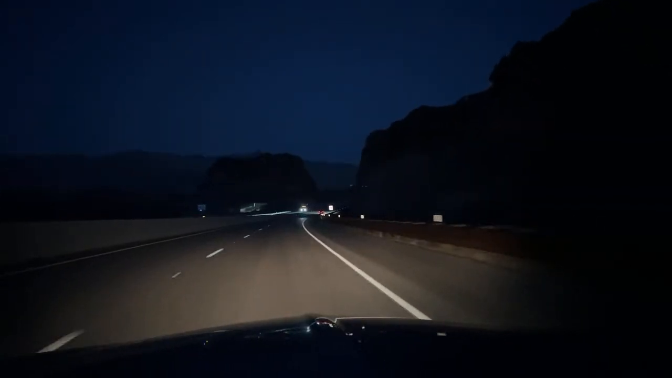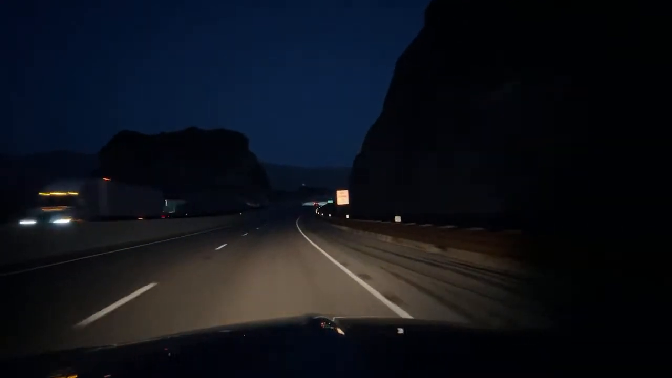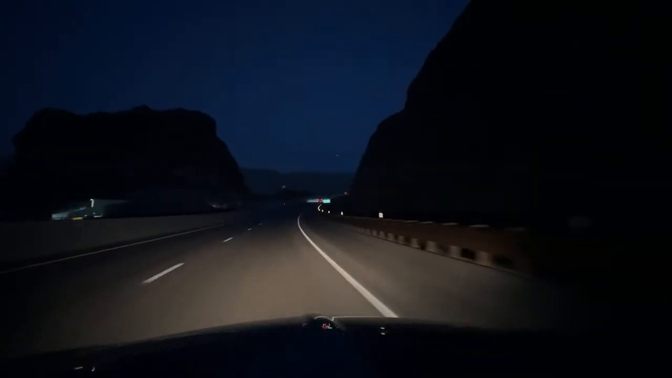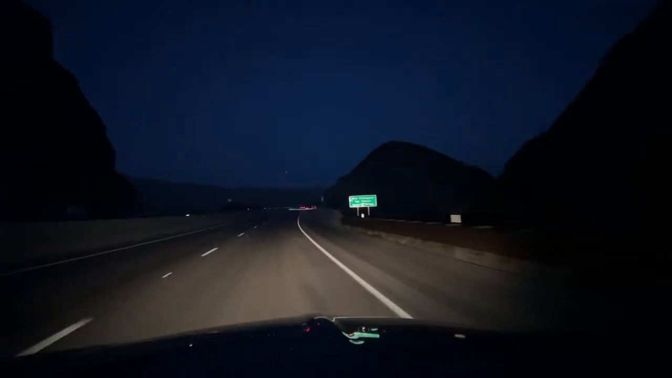High profile vehicles left lane. This is the Pat Tillman Bridge. And the other guy, gotta remember his name, Mike O'Callahan. There you go. Harry Callahan. And then right middle of the bridge here, we cross over into Arizona.